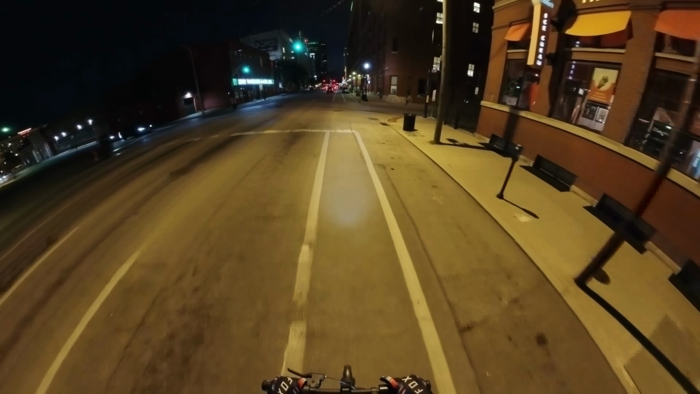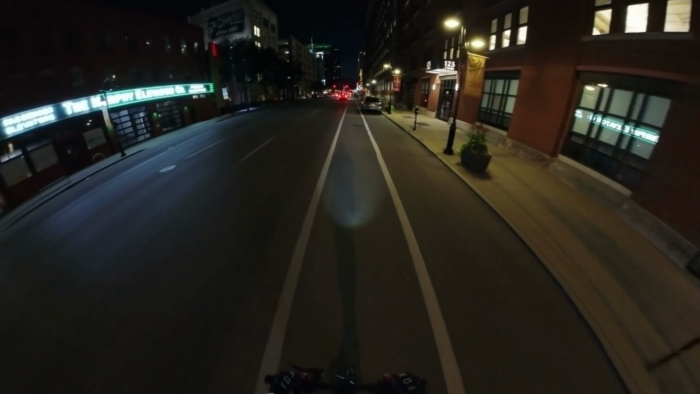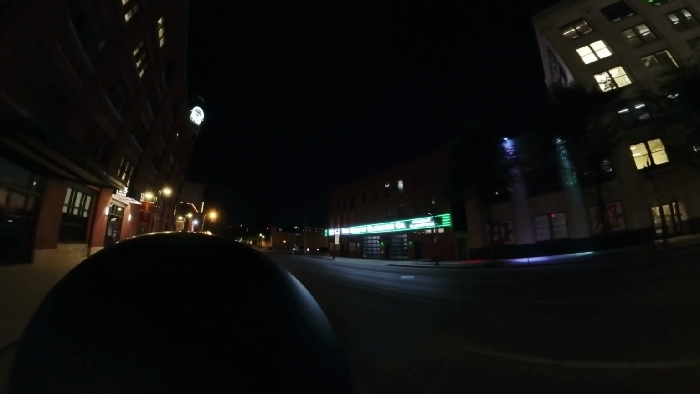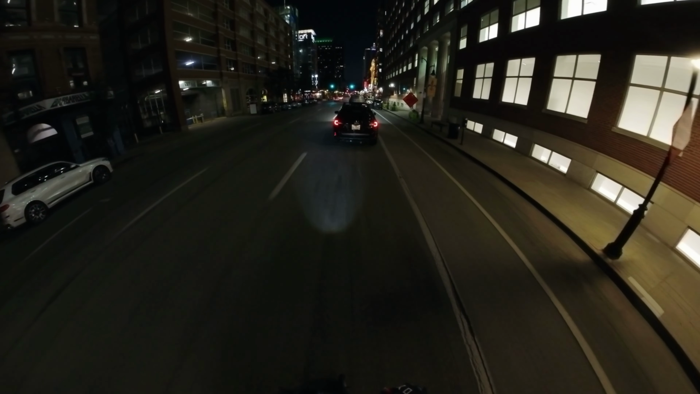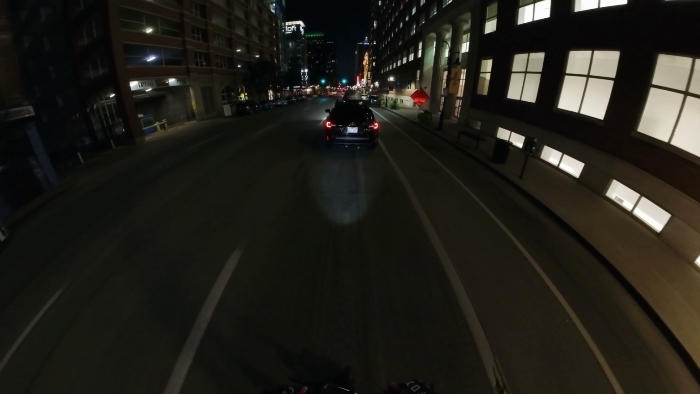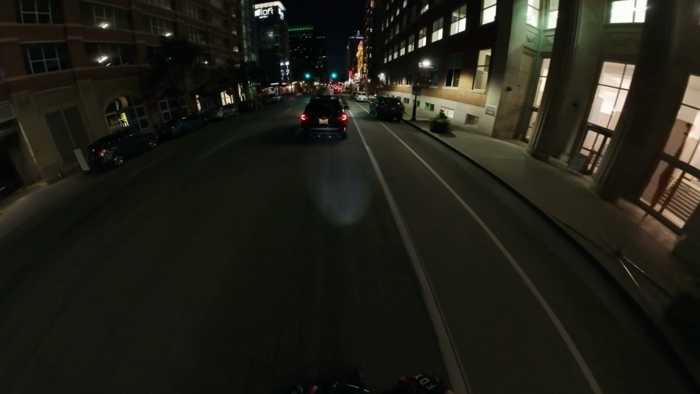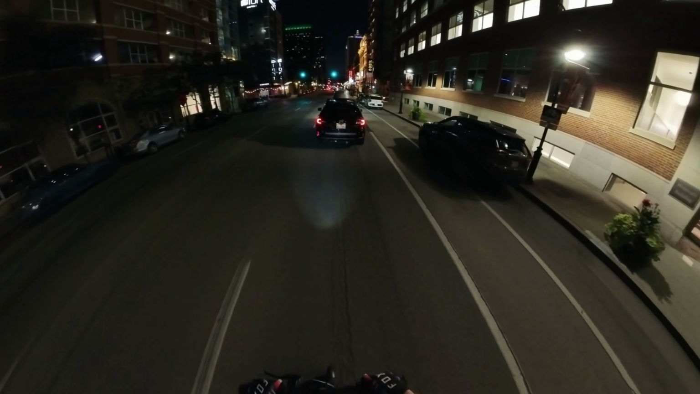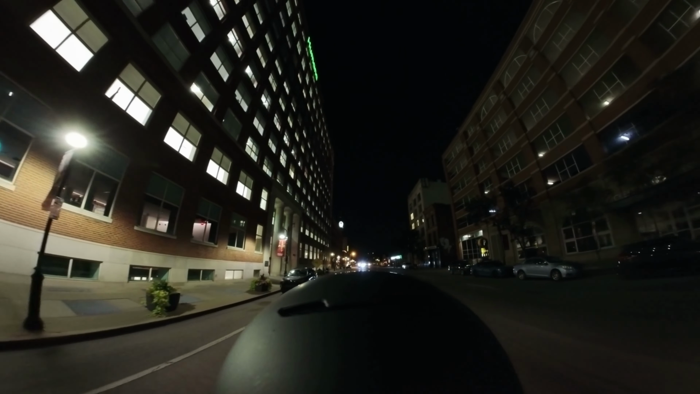Broken glass, garbage, construction stuff, like nails and screws. And the bike lane kind of abruptly ends here, so you have to get out of it, block to block.